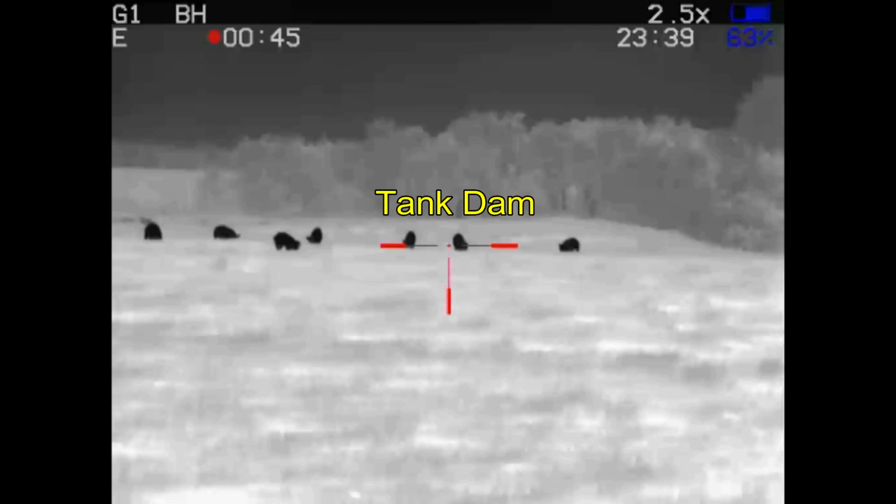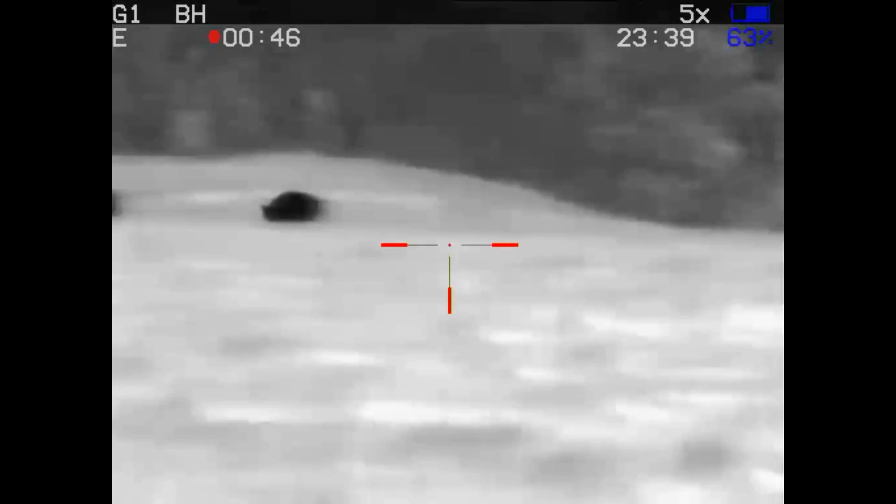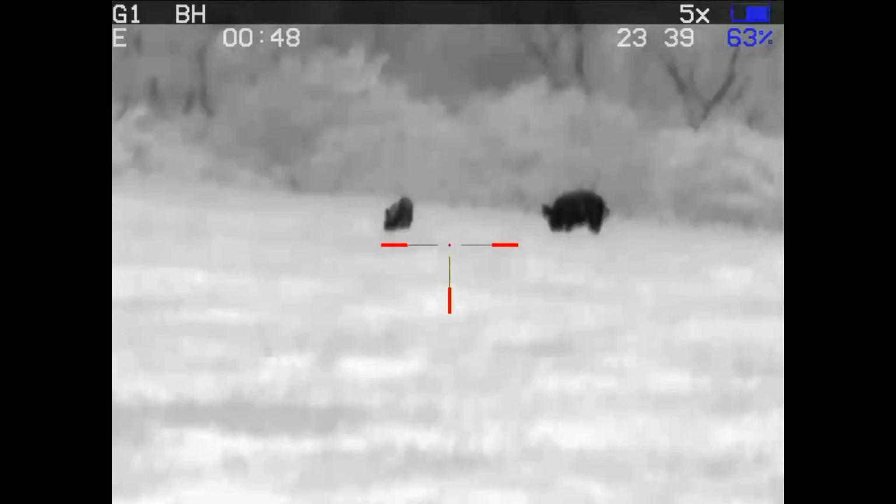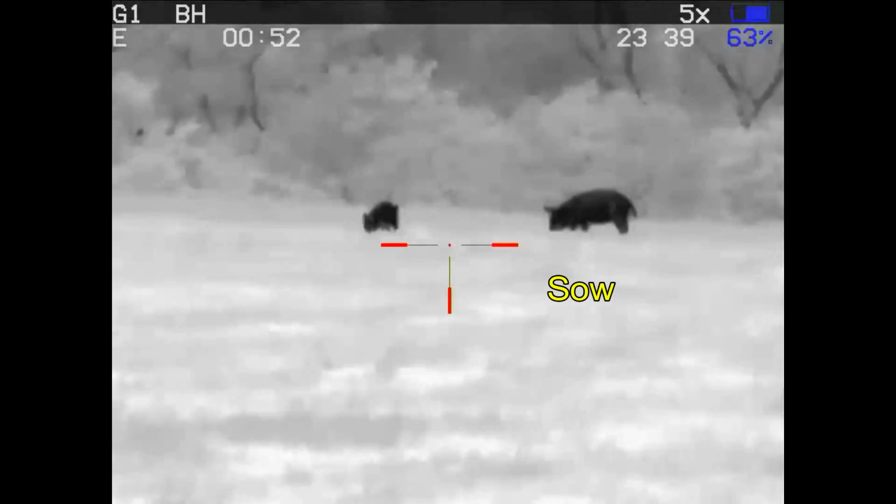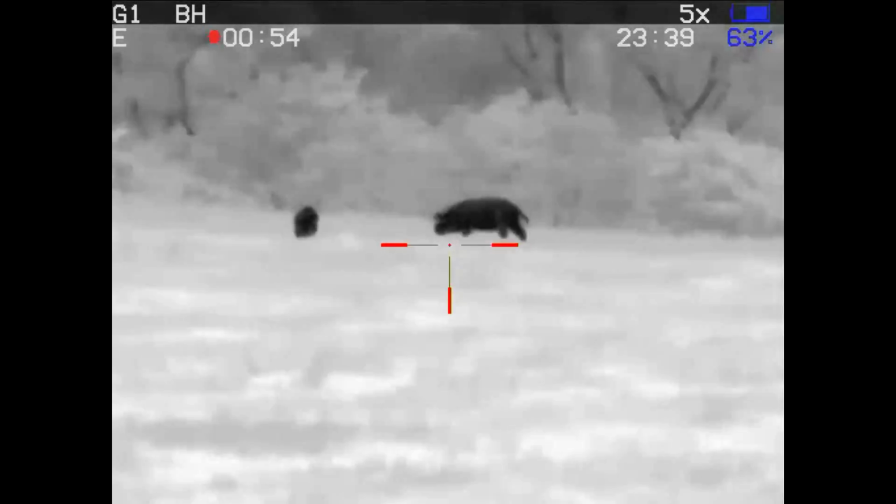Alright, there's a nice tank dam. I want to use that tank dam as a backstop because from this shooting point I've got a lot of ridge tops to deal with, and so I just need the sow to move on over to the left before taking the shot.